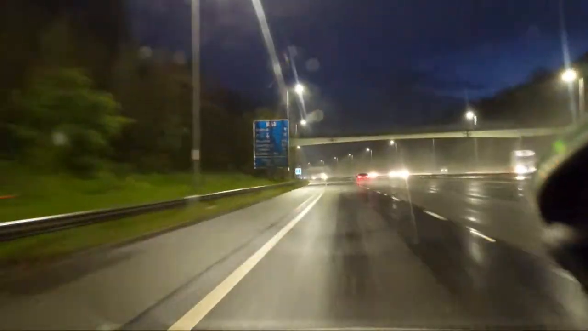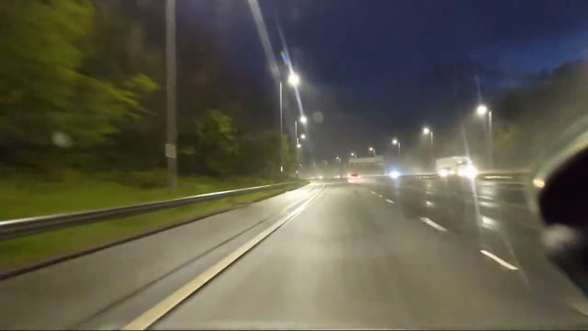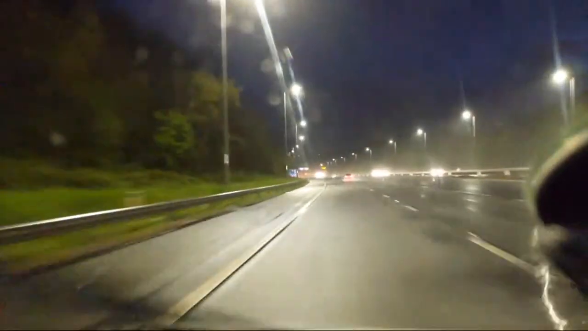See, we can go at the same speed as we were before whilst in this lane. We don't have to be in the third lane to go at this speed. Just annoying as hell.